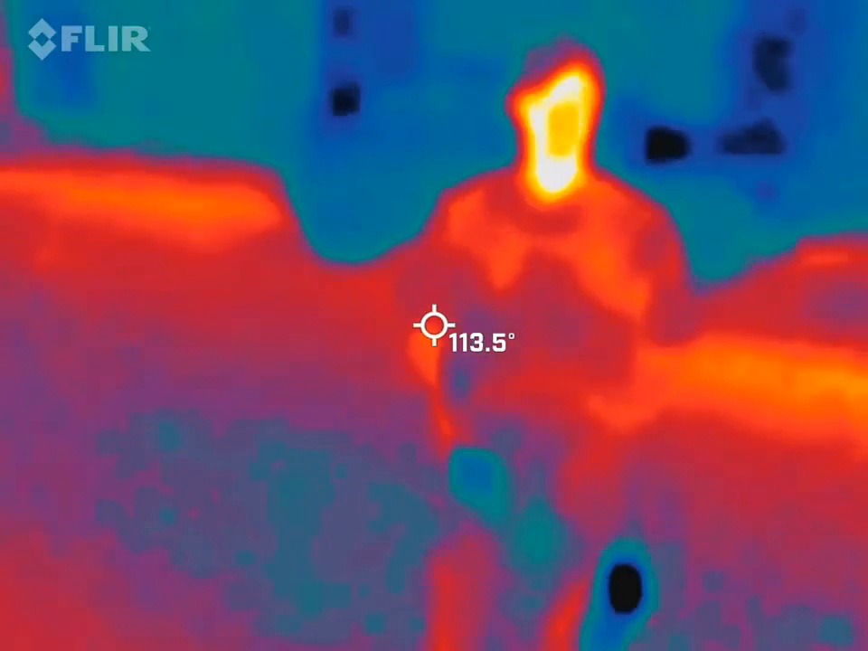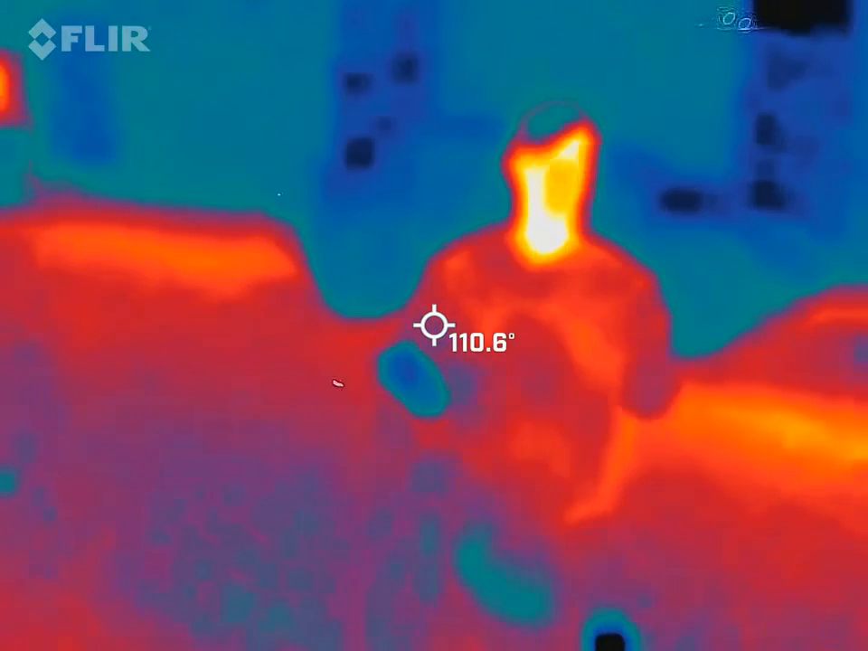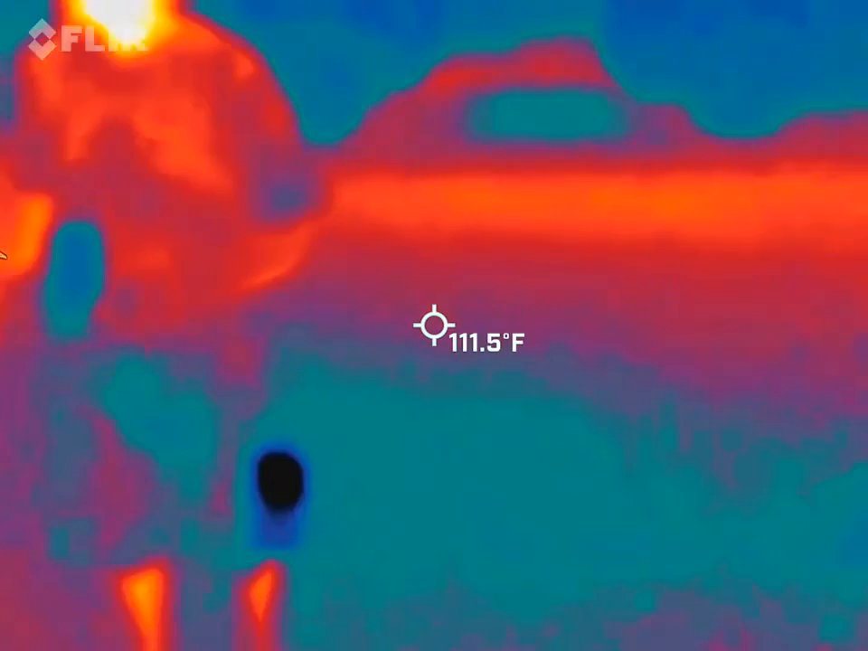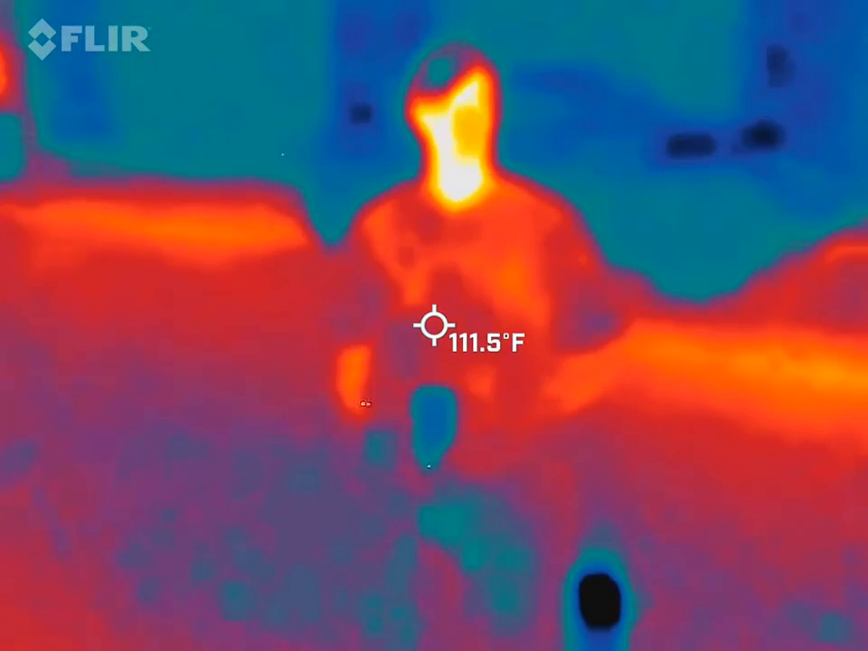EMF meters are pretty much an absolute must. So you guys have all seen these on TV. This is the most common one. With this one, it's going to measure 3 different types of electromagnetic fields. The first one's natural, that's why it's not doing anything, it's just on green. The next one is going to be from electronic devices or man-made objects, including parking meters.